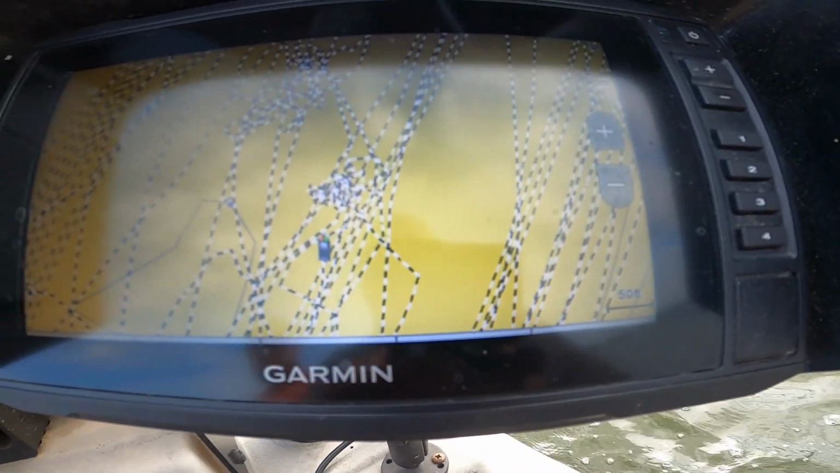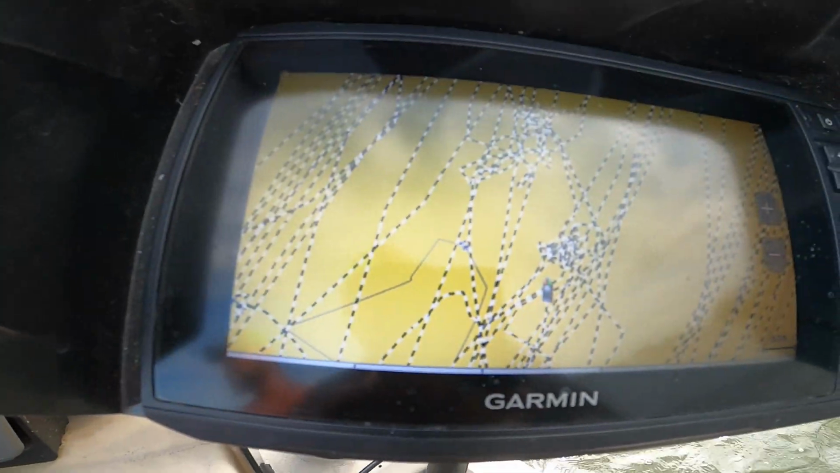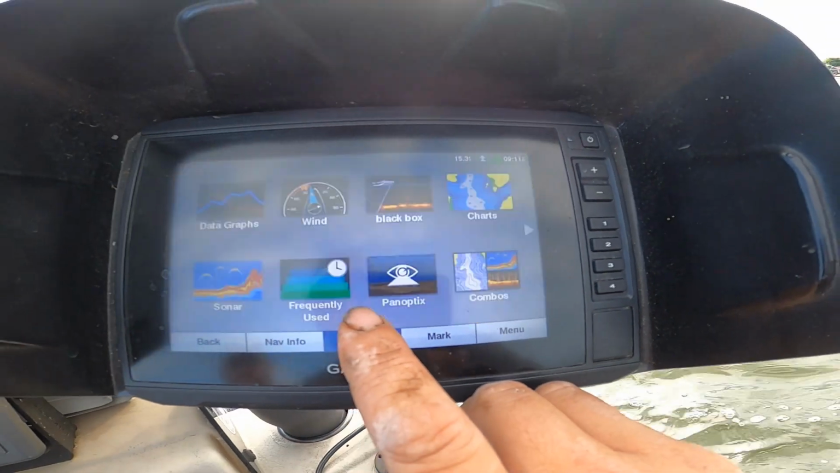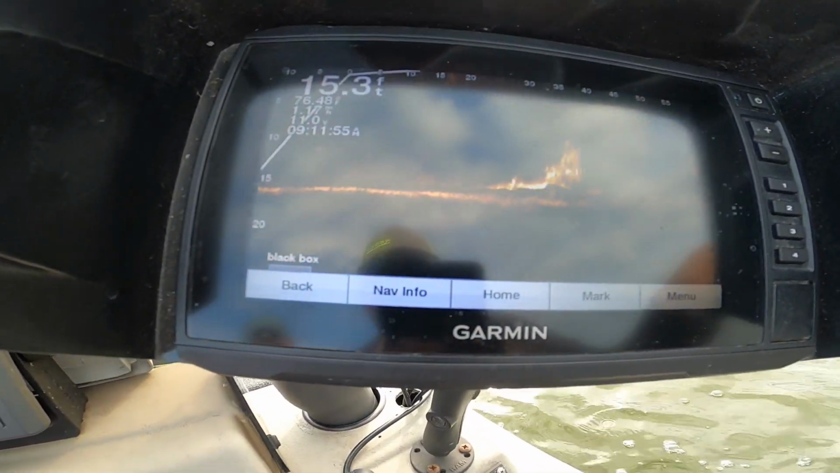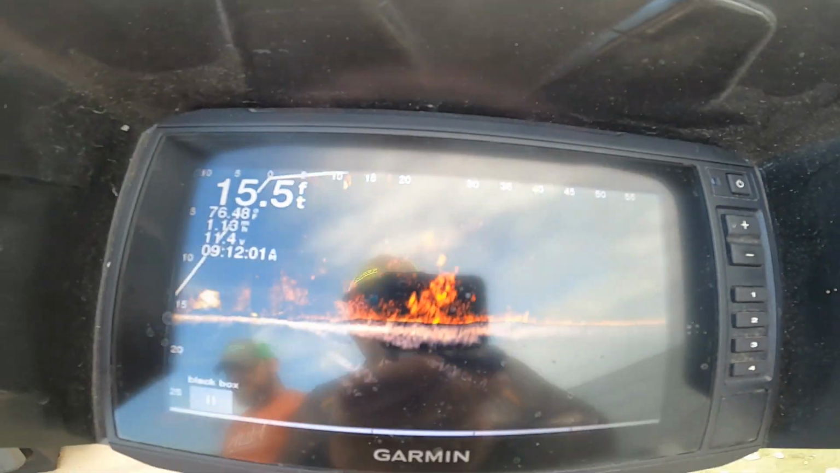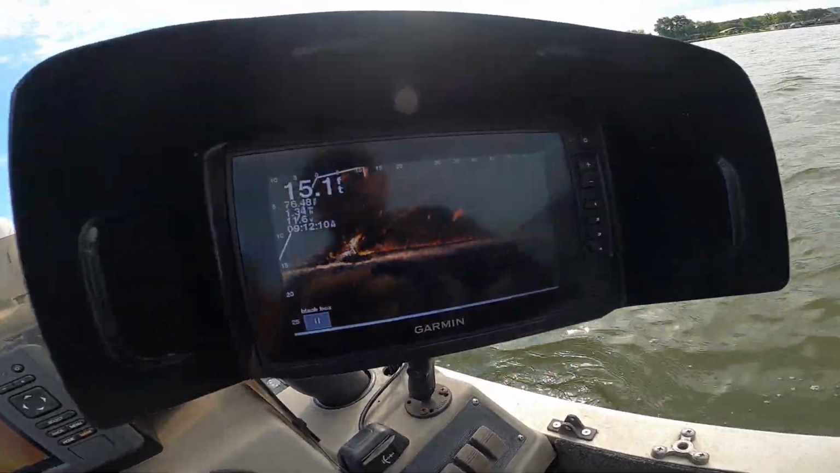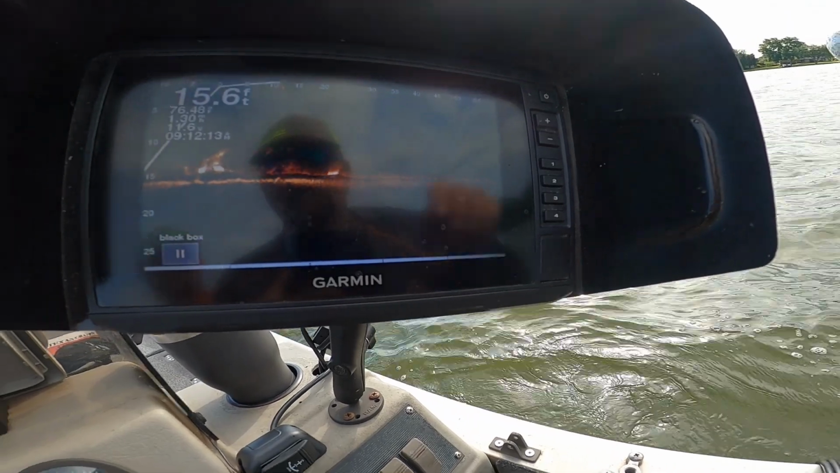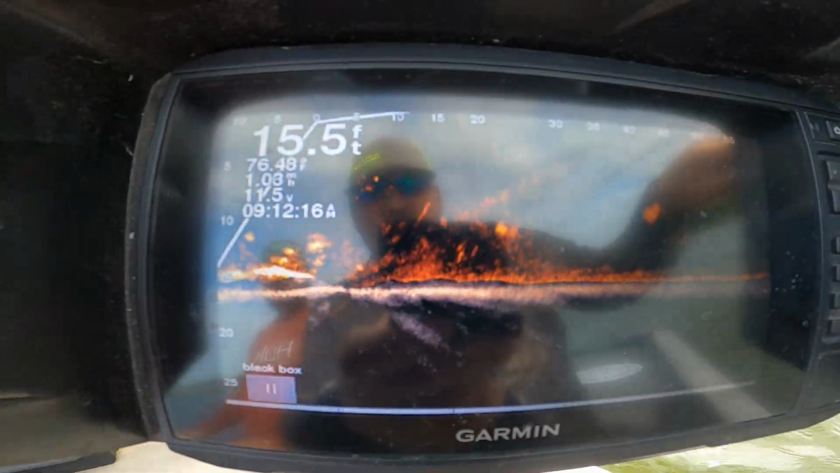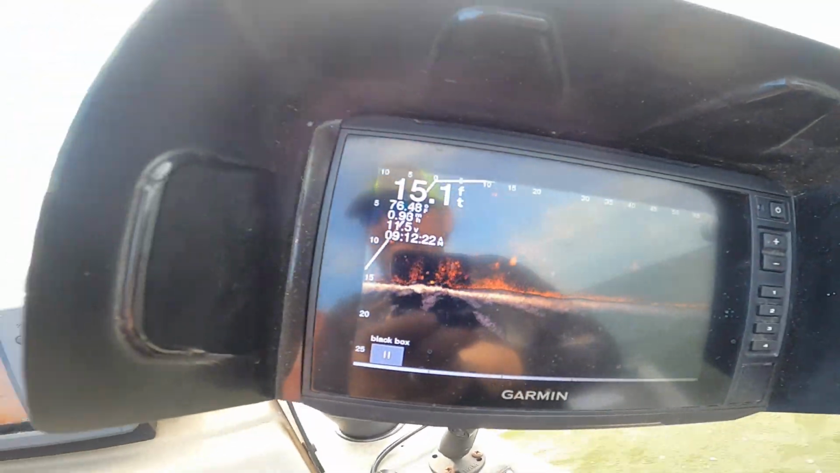So what I'm gonna do, I know we're heading right straight to it. I'm gonna switch this back over to my live scope. And there you can see it. See that? That's what we're going to fish right now. Fish on it. Oh yeah, there's fish on it. It's a log. Definitely some fish on it. You can see on the side image, and we just went over it, so it's right there.